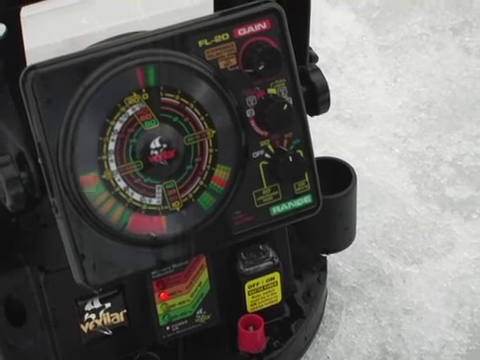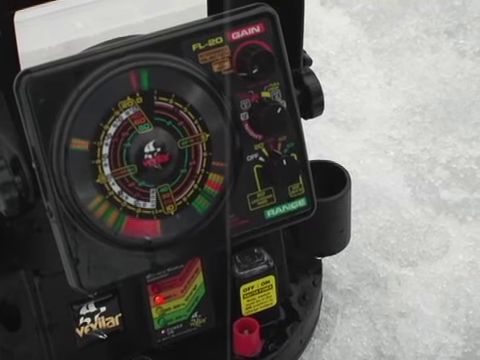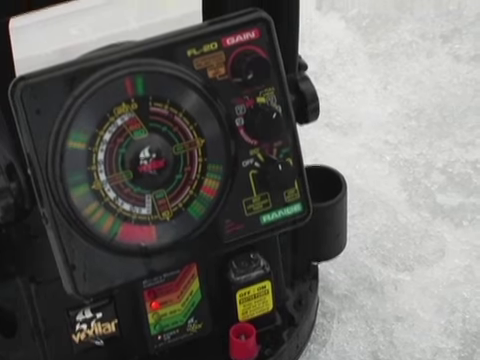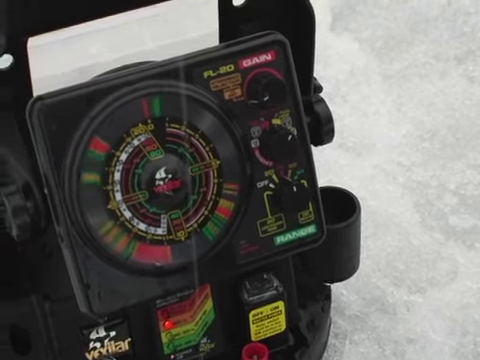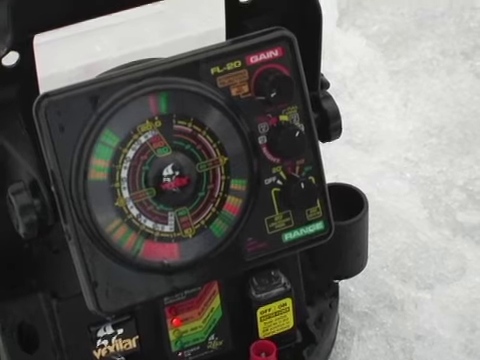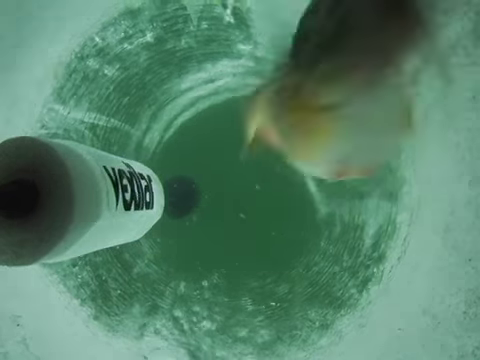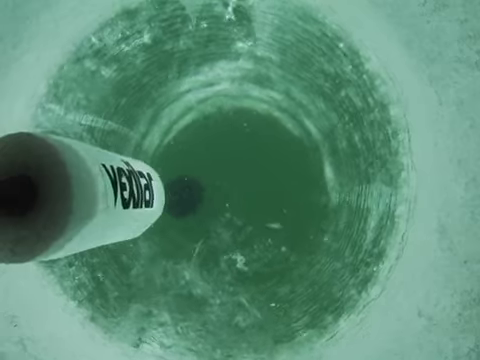I like to tease them fish up as high as I can. See them fish coming up on the dial there? Up, up, up. A lot of times the higher you get them, the easier they are to catch. There, I got them. Okay, well, it feels like a good one. Oh, now there was a nice perch.